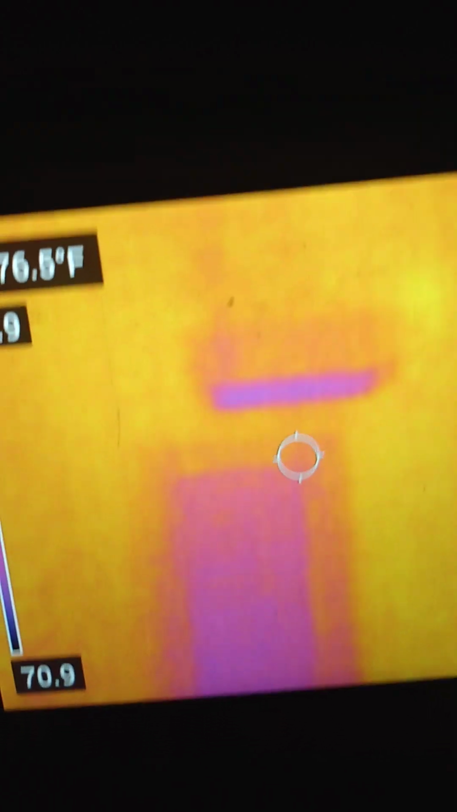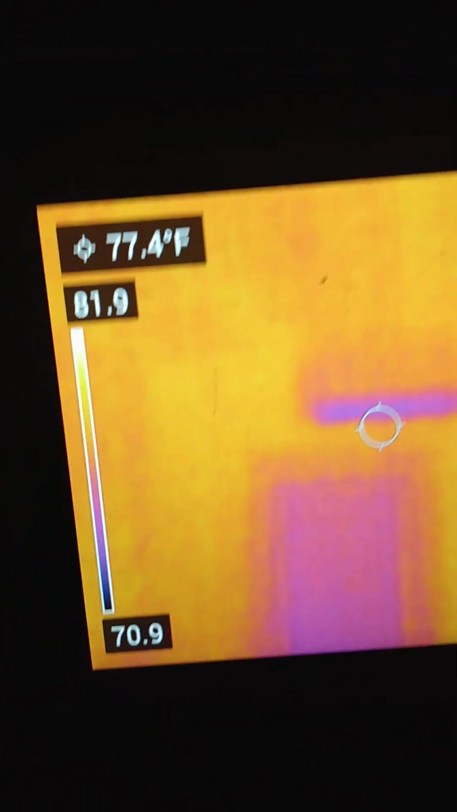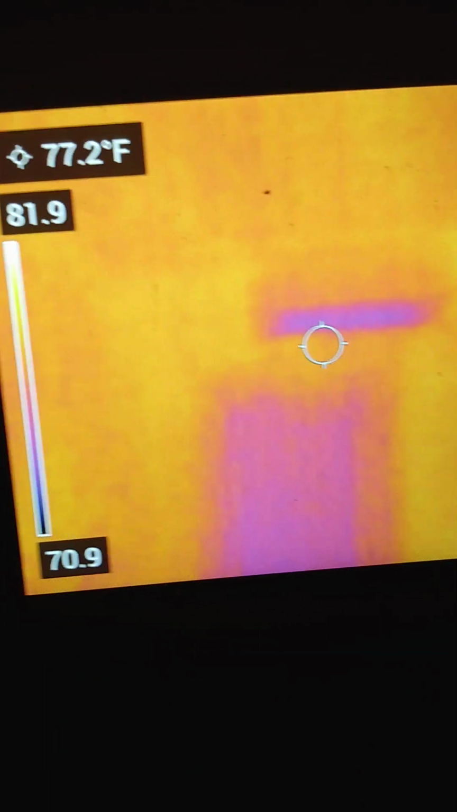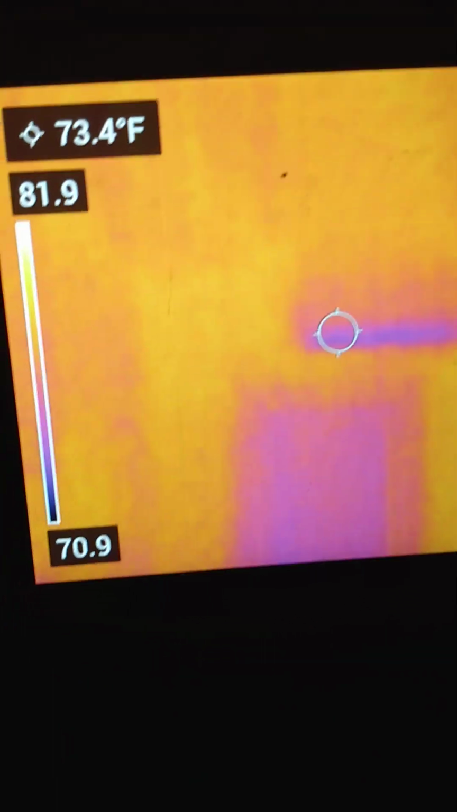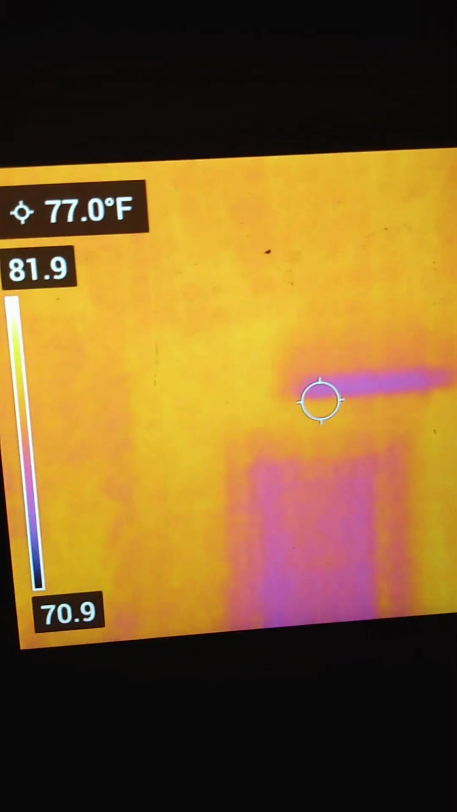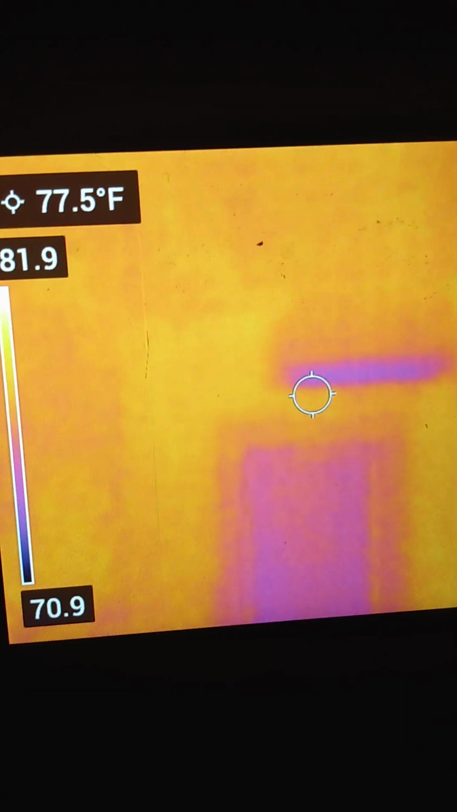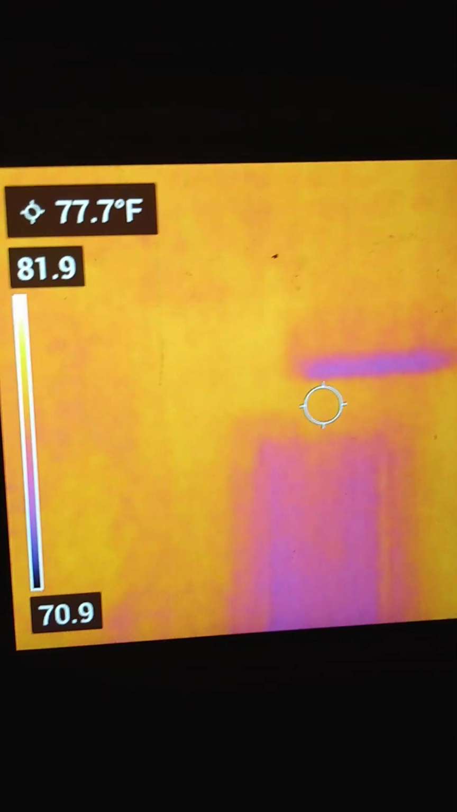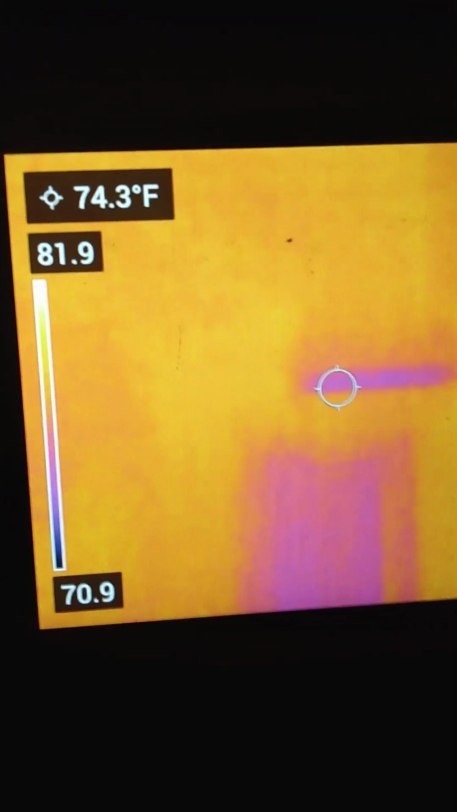So the AC should be purple and cooler. I'll put the little cross mark circle there. 74.1 degrees Fahrenheit. 77.7 degrees Fahrenheit. Let's flip down.